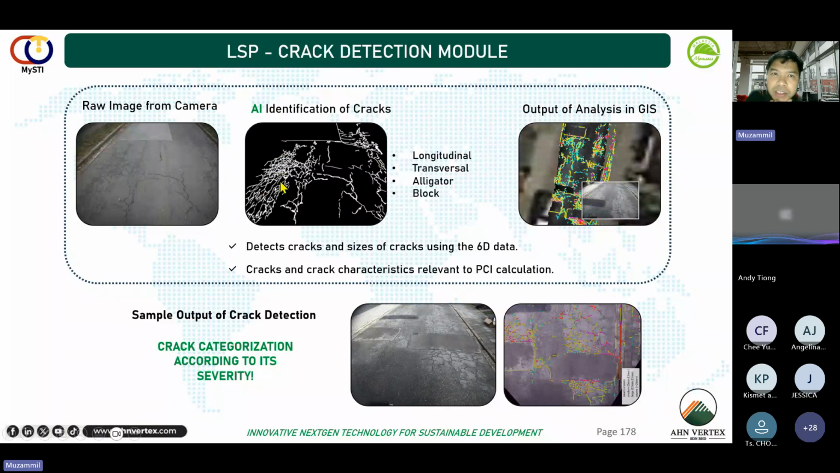So what it does is every single line of this crack will be detected and inventorized in the system. So it is super accurate. If you compare it to conventional, sometimes they do it manually and they can be very subjective in terms of cracks. So it can be tedious, especially for crack detection. But for this system, it's all automatic.